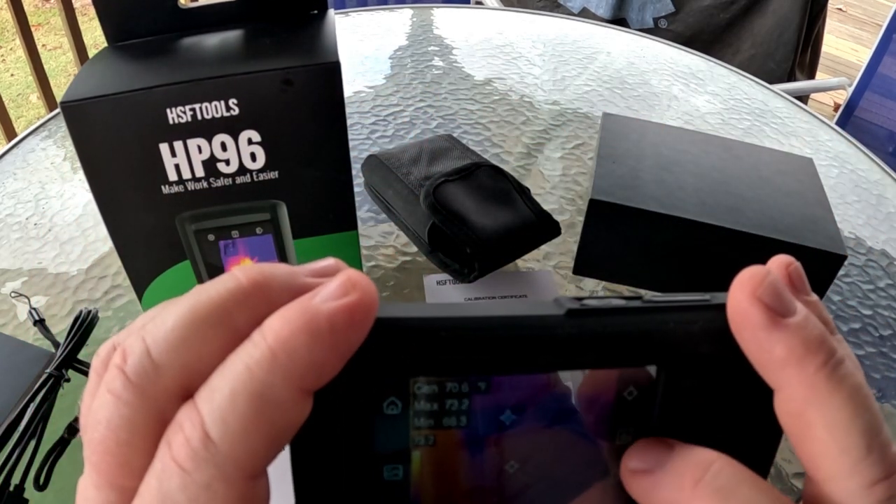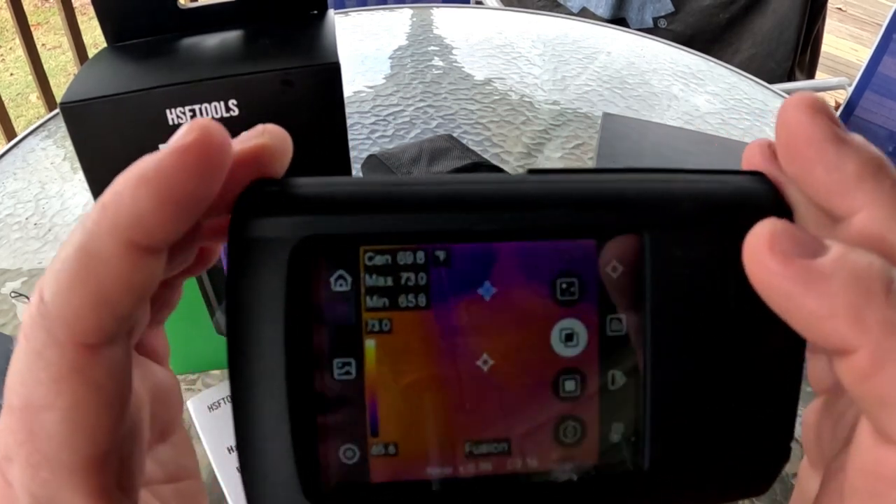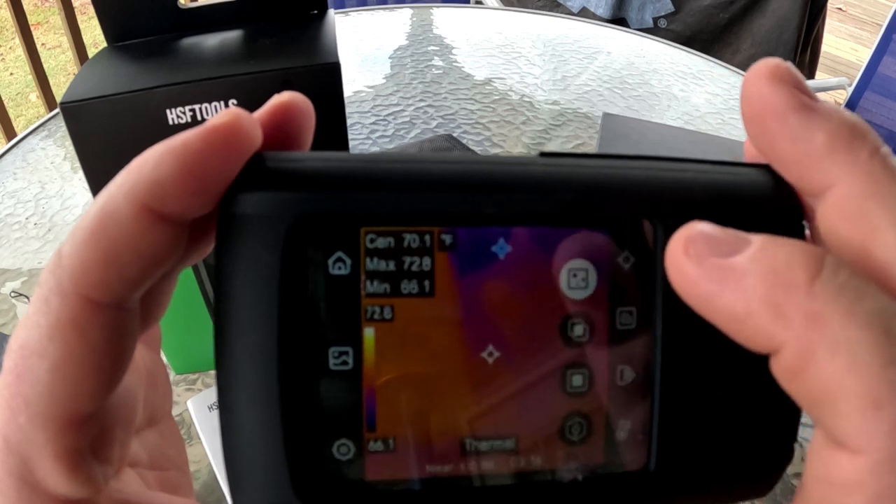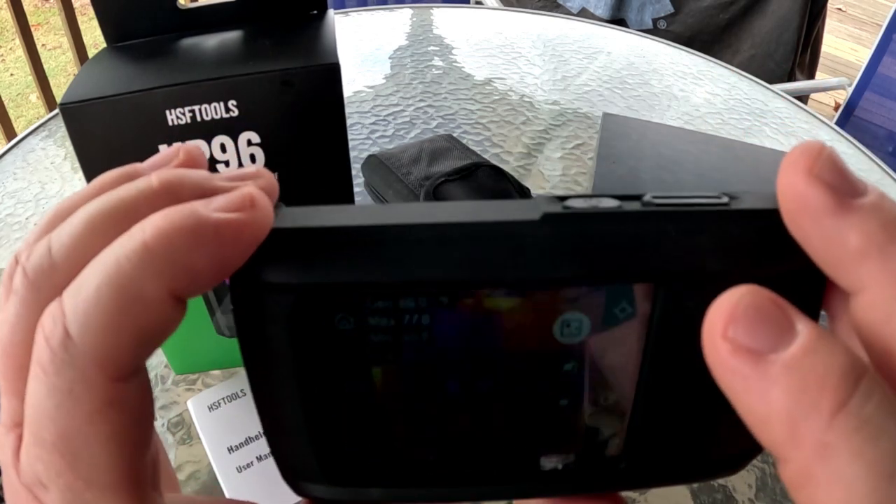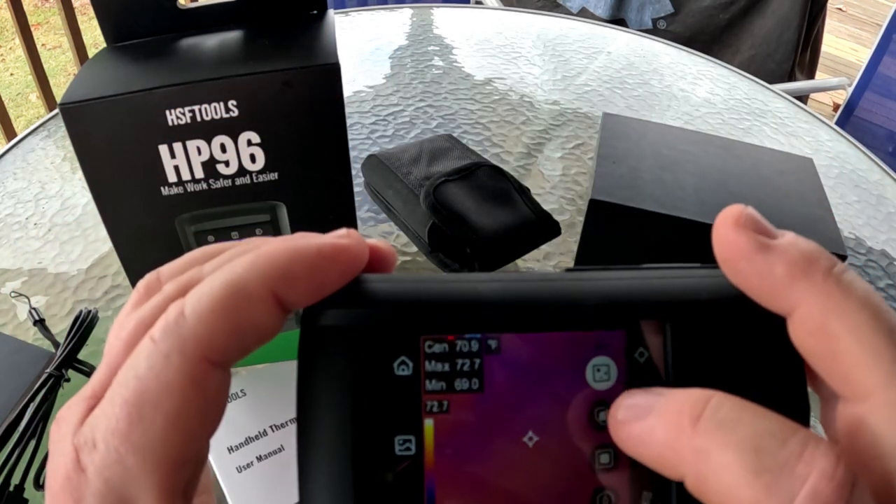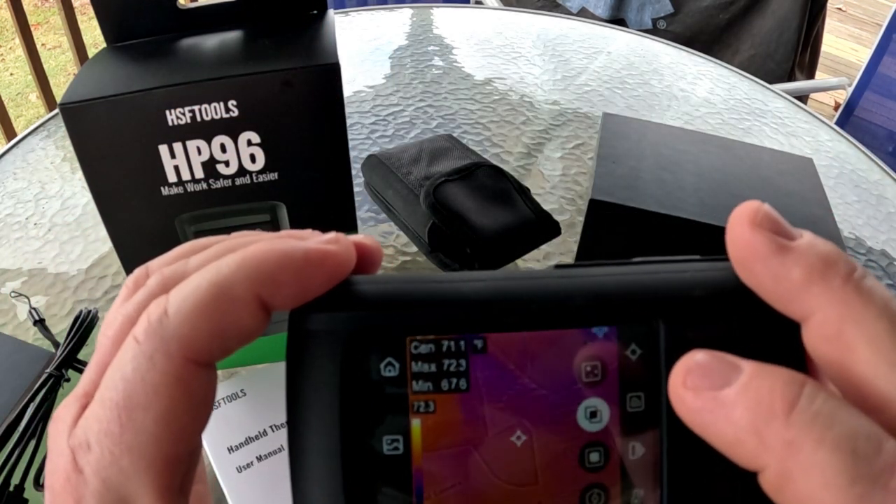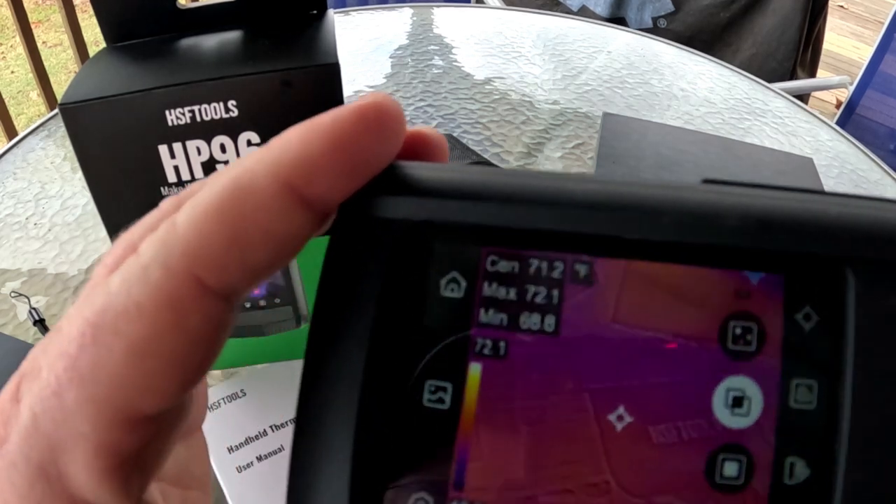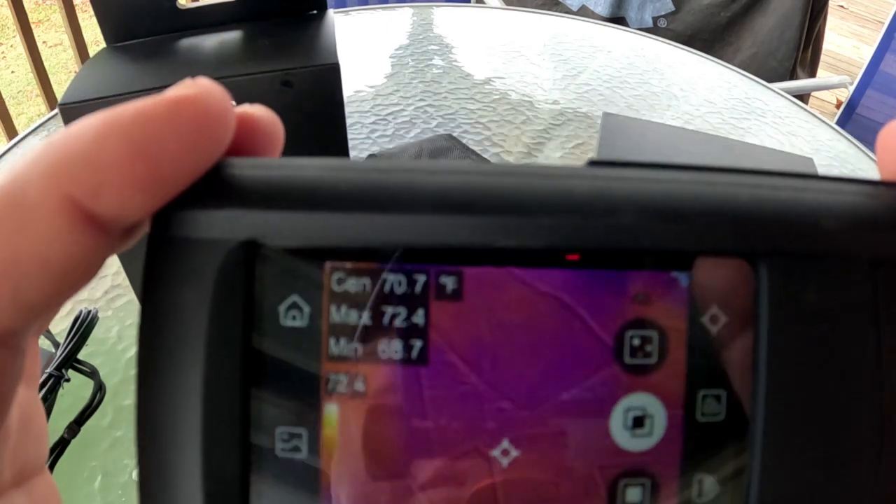Go to the next one, and these are your different types of screens. So you can just do a full thermal screen there, or you can do the image overlay. Now you can see the papers behind it, what you're looking at.